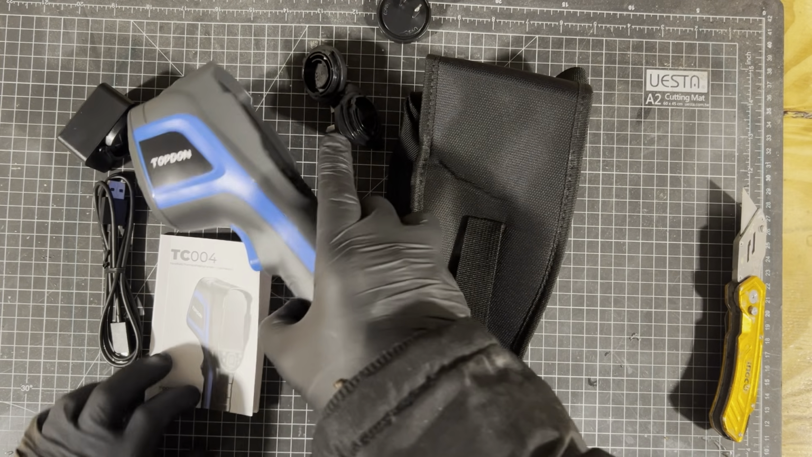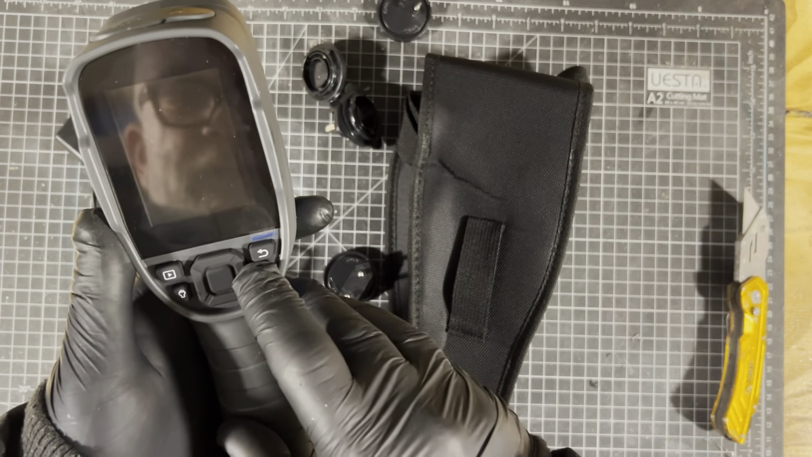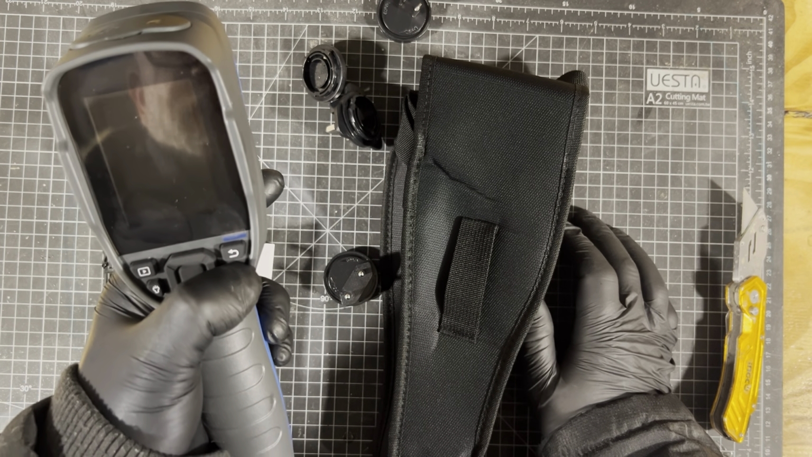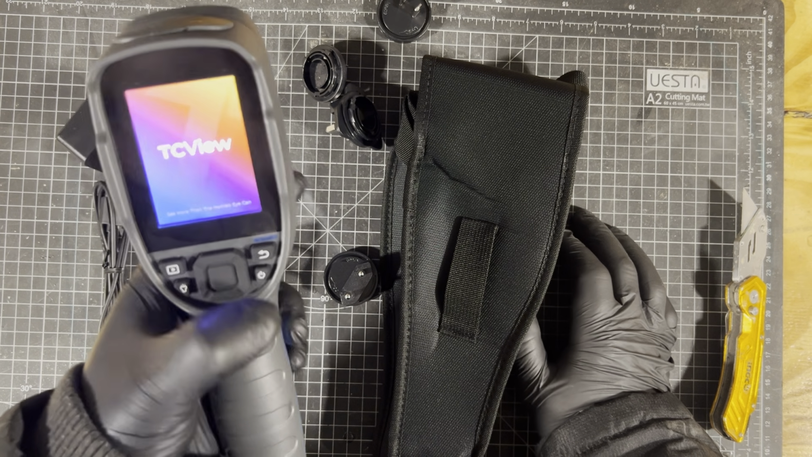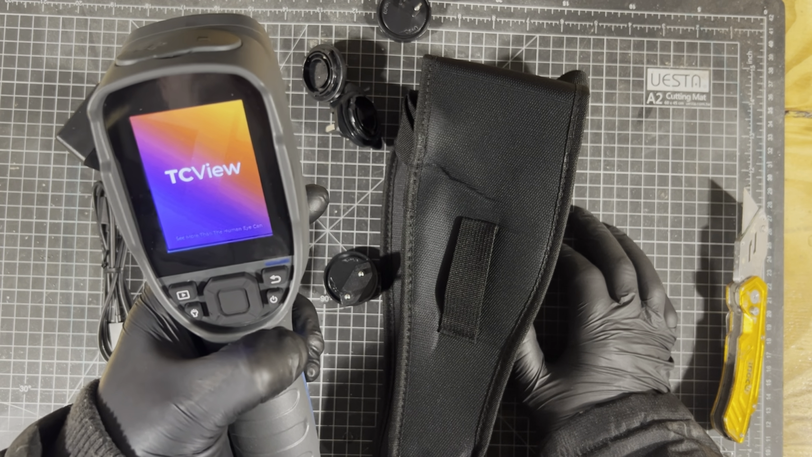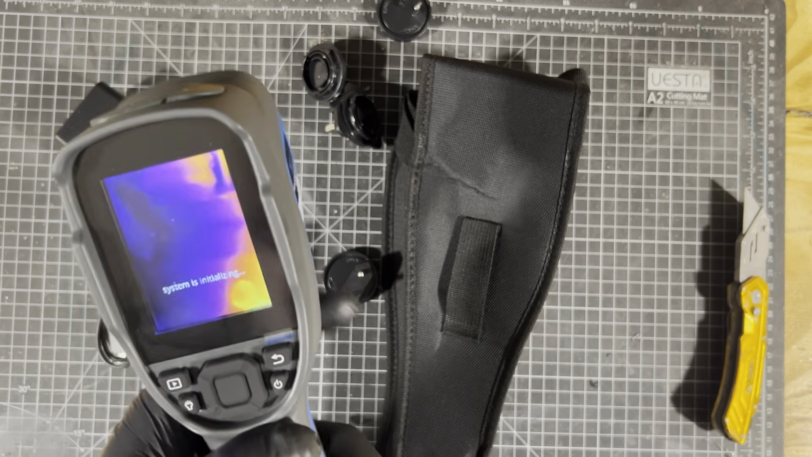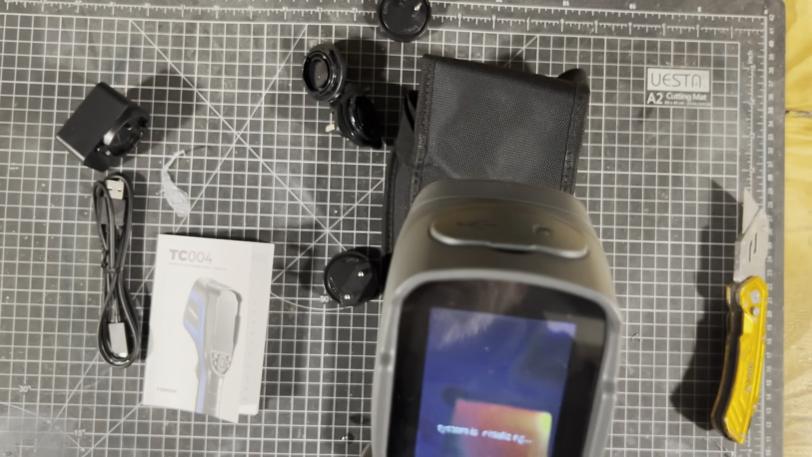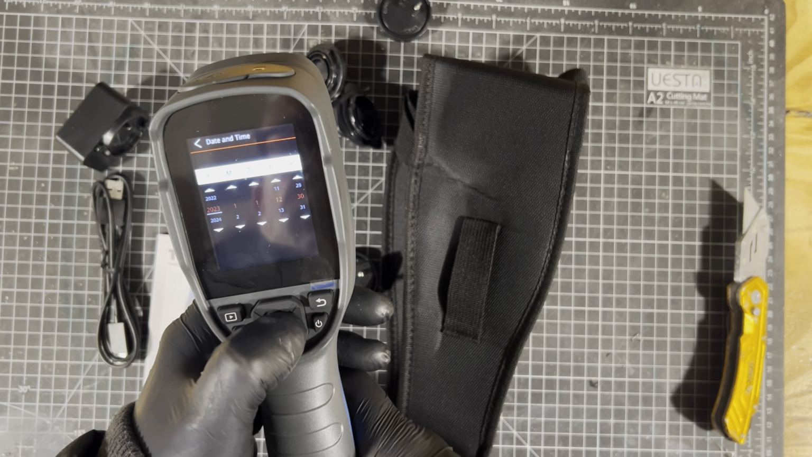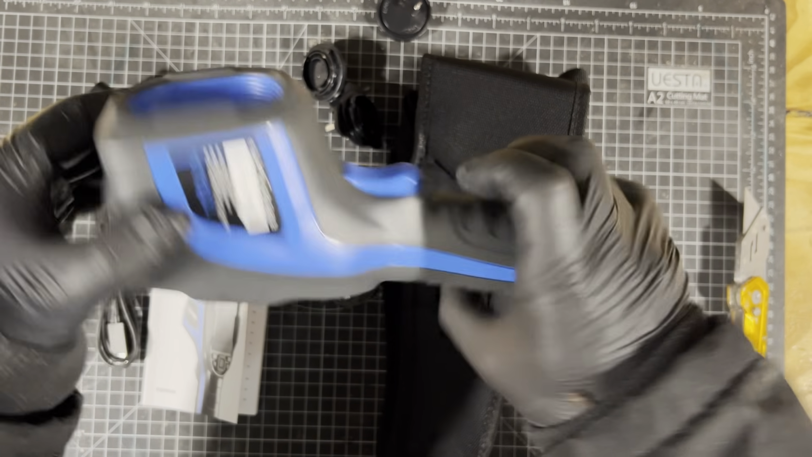So there's everything. I'm going to go away and come straight back to you once I've had a play around with it. But let's just turn it on at least. Does it come on? Probably needs charging. Oh, look at that. That is a really clear view. See more than the human eye can. Oh, straight away. Look at that. Straight away. English. Well, this is going to be self-explanatory. So I've obviously got to set the date up and everything. I've got to play around with it. I'll come straight back to you.